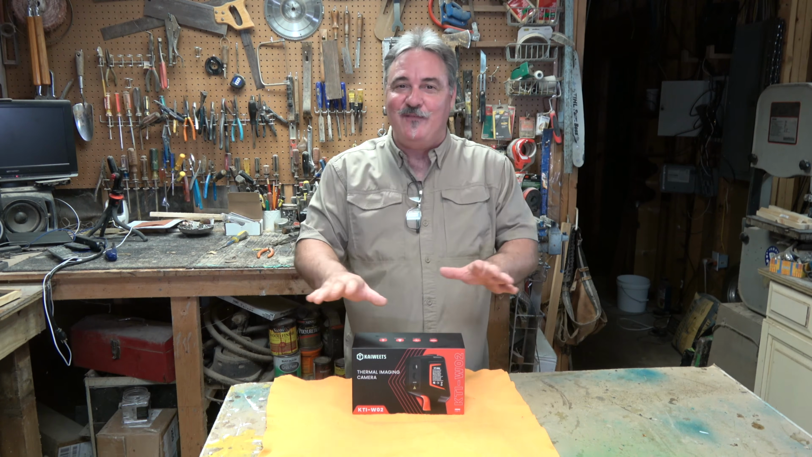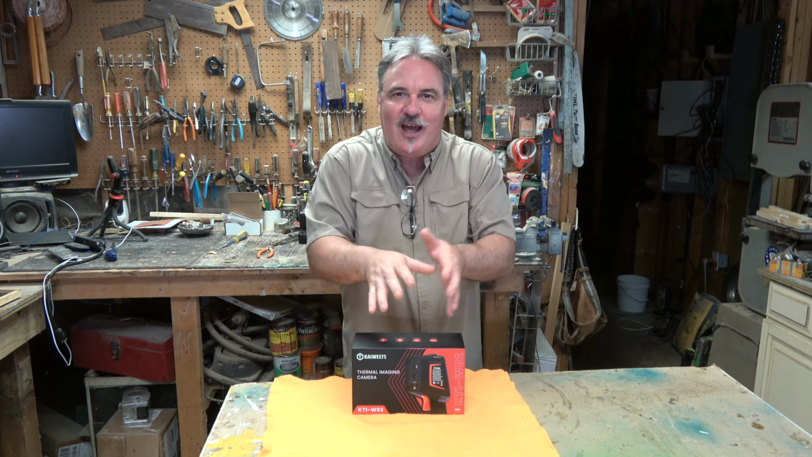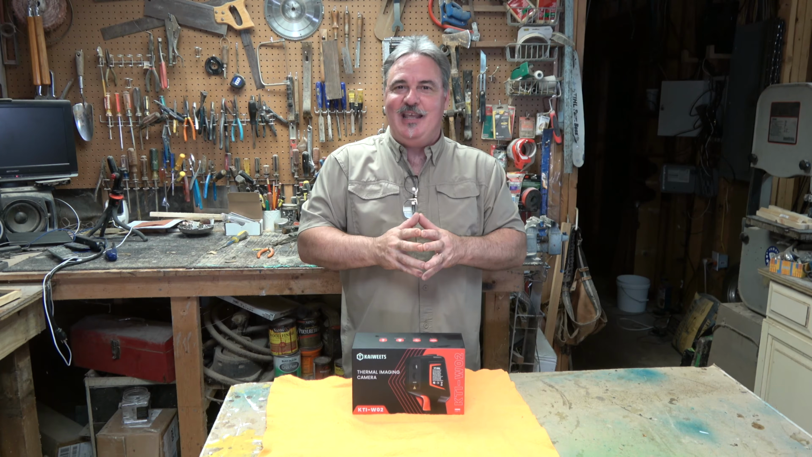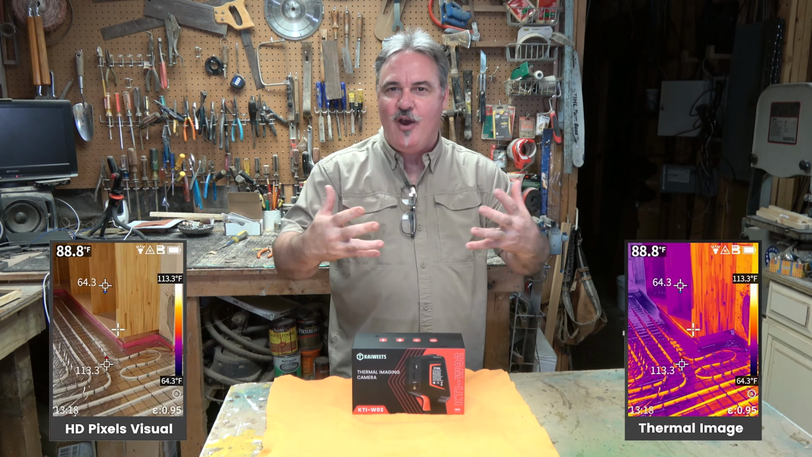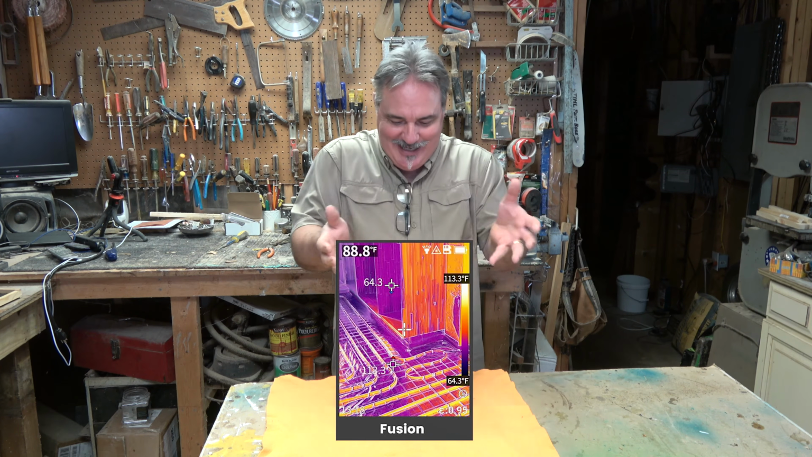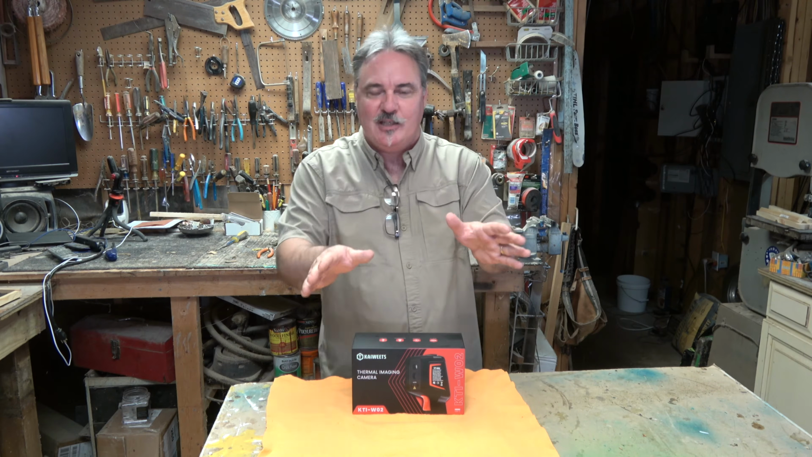This has got a lot of features, and we'll go through all of them. I'm just going to give you a quick rundown of what I've played with thus far. First of all, it's very, very sensitive. It's very calibrated. It's high definition. It gives you the ability to blend the visual light with the IR, so you get a crisper picture. You can actually see what's going on and what it is that you're looking at when you're looking at the heat map. It's not just a bunch of colors. It's the colors, but they're kind of intertwined with your image. You'll be amazed. It's really, really good.